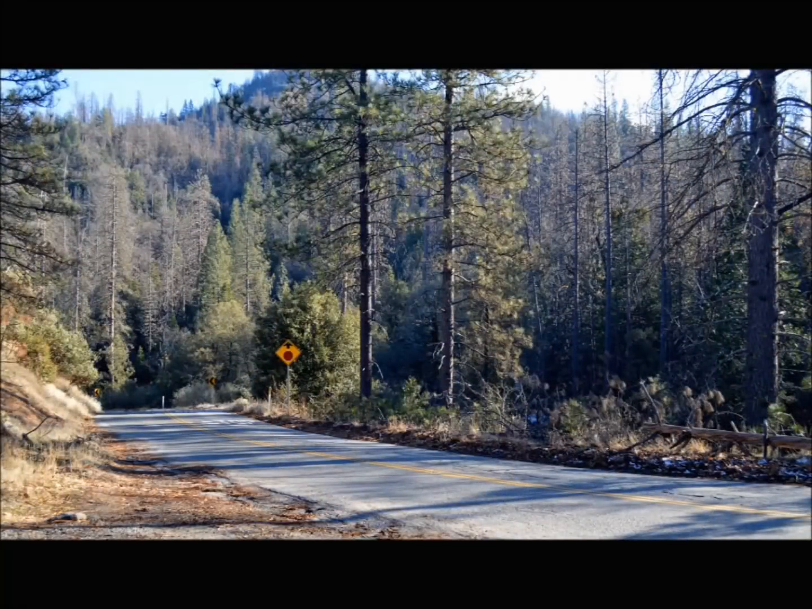Since I moved to this area 3 months ago, I've received a number of reports of Sasquatch road crossings along this short 1-mile stretch of Road 426, just outside of Oakhurst, California, near Bass Lake. During my investigation of this area, I have come to the conclusion that this location has a very high probability